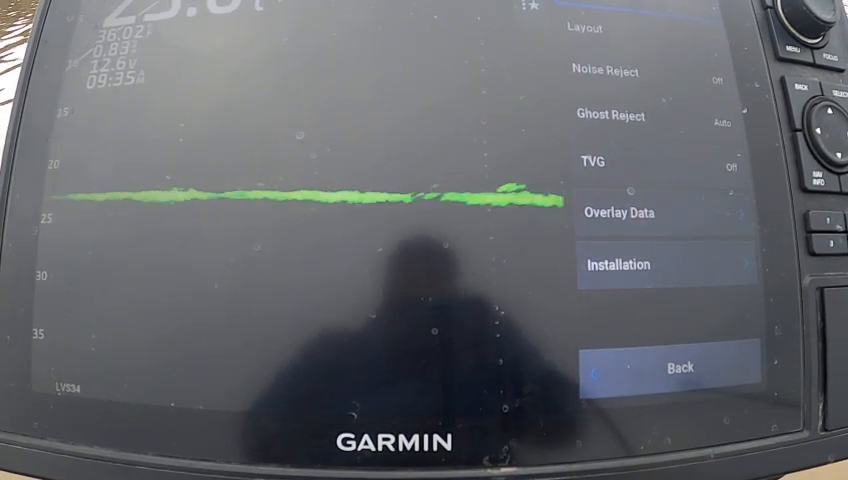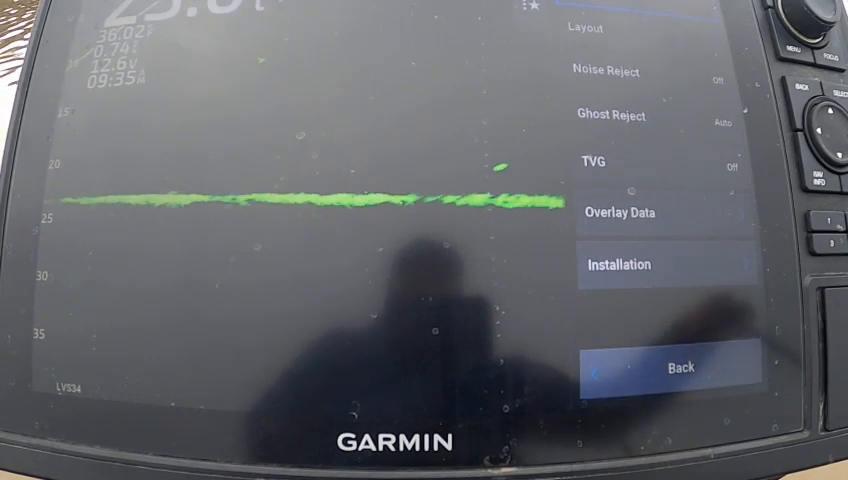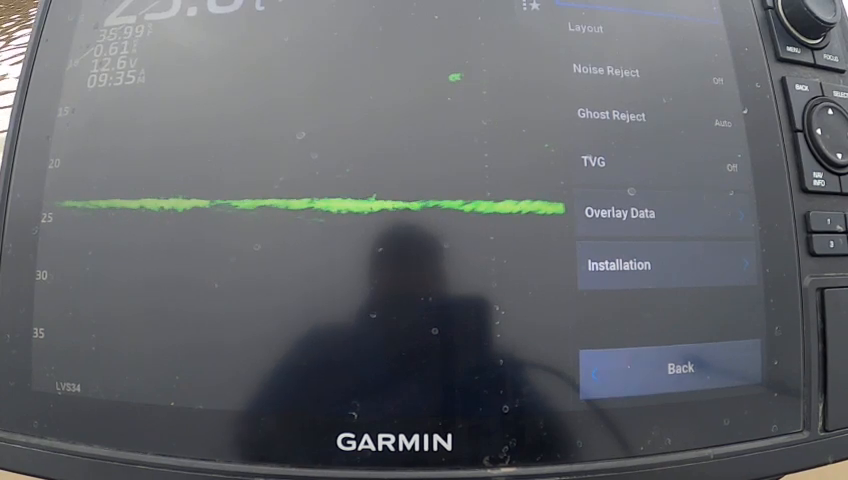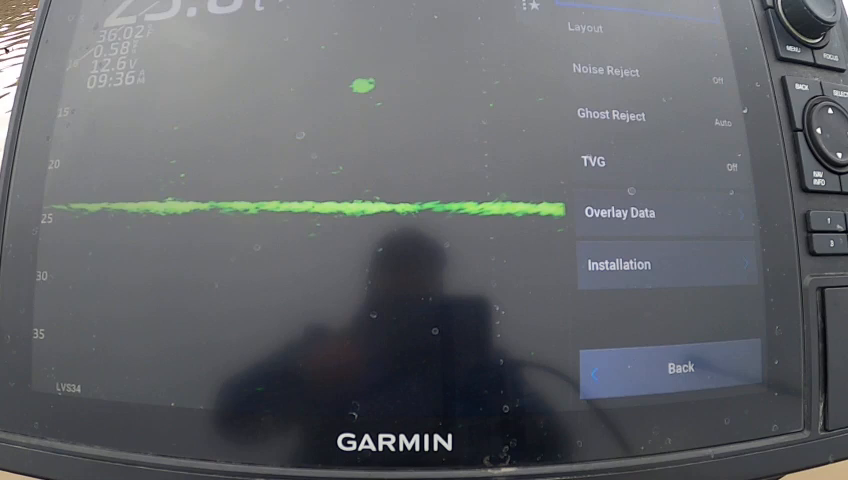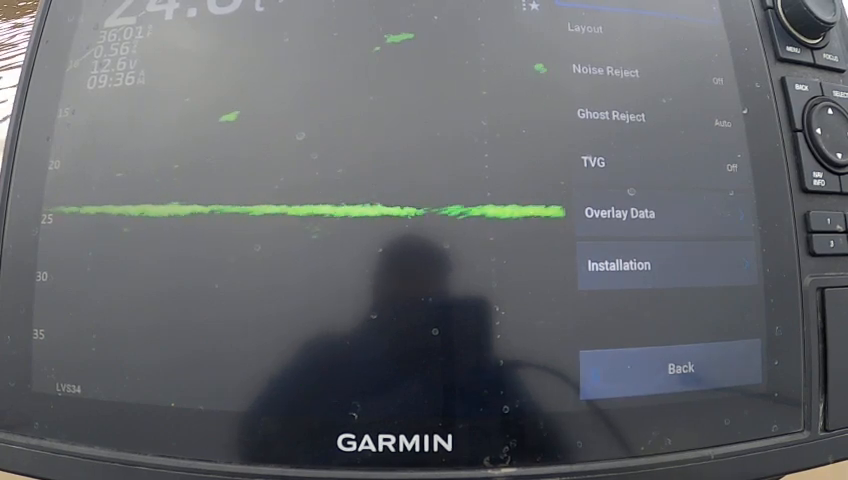So all of you that do the Livescope stuff know how to get to here. I like the emerald green. I can just see it better. That's just for me. You can change it to whatever you want. I always leave the noise rejection off, no matter what. Very seldom do I ever touch the gain. I'll show you the gain here in a minute. I usually leave it at 65. I'll go up to 68. That's about it. The ghost reject I always leave on auto. TGF is always off.